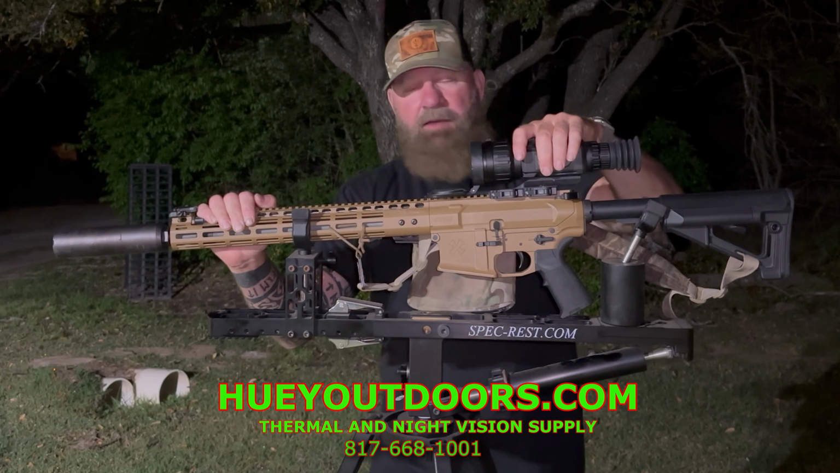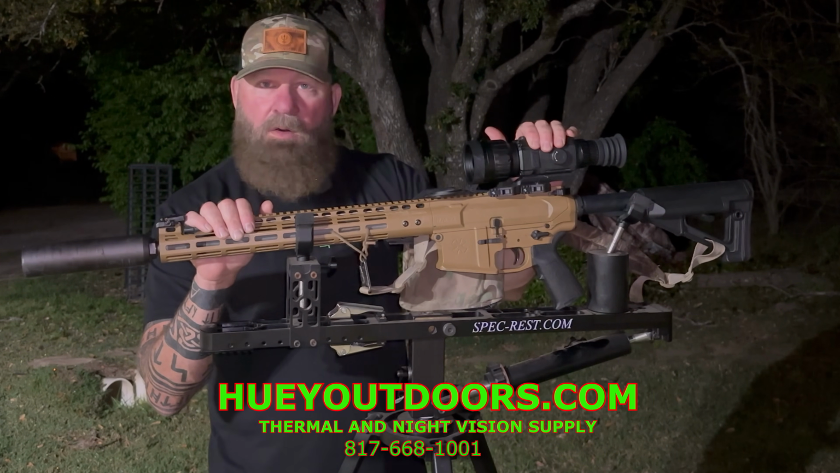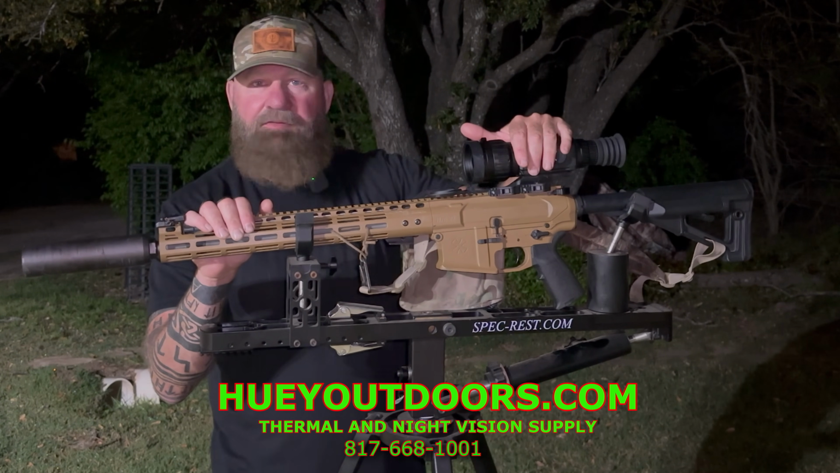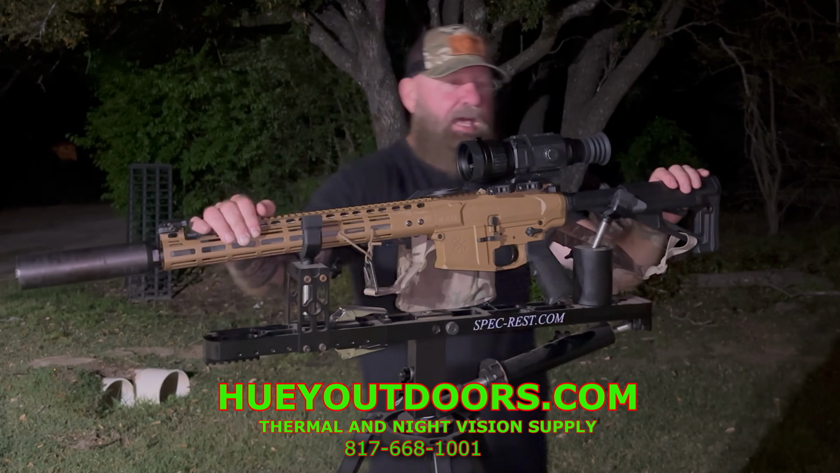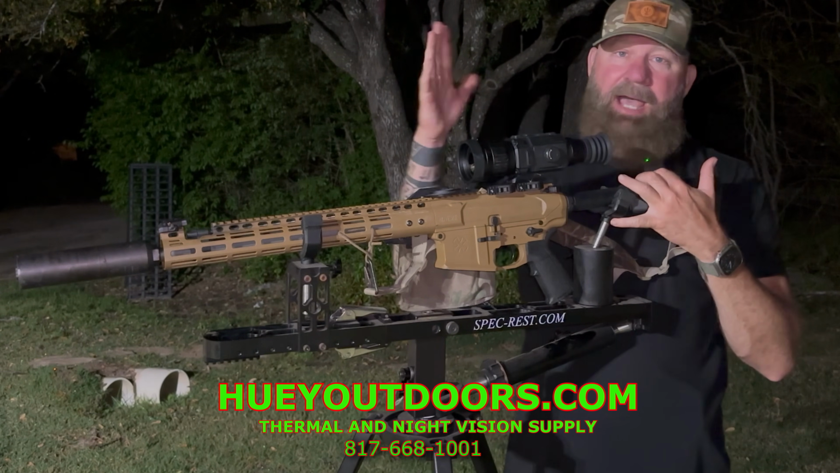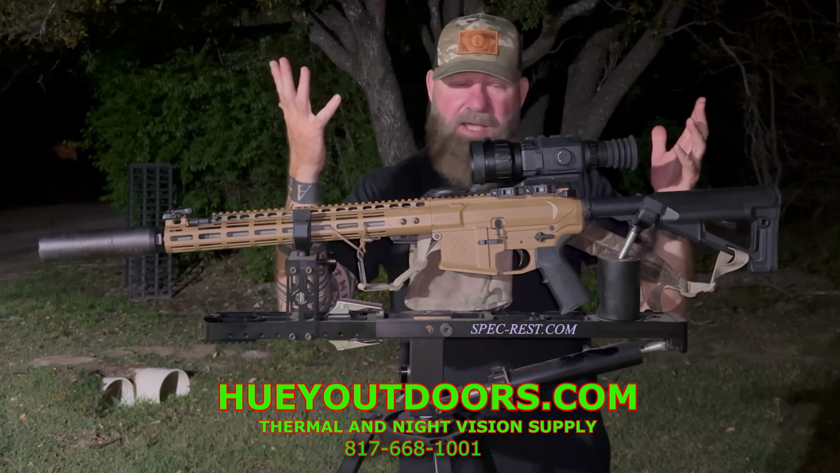Now, you do have the mount back here, but I can see somebody using this dual roll as a monocular. You have your return to zero mount, you put it back on the rifle, and you go to town. That leads into, if you're gonna be using this back and forth all night as a monocular and leave it on, batteries might be a concern.